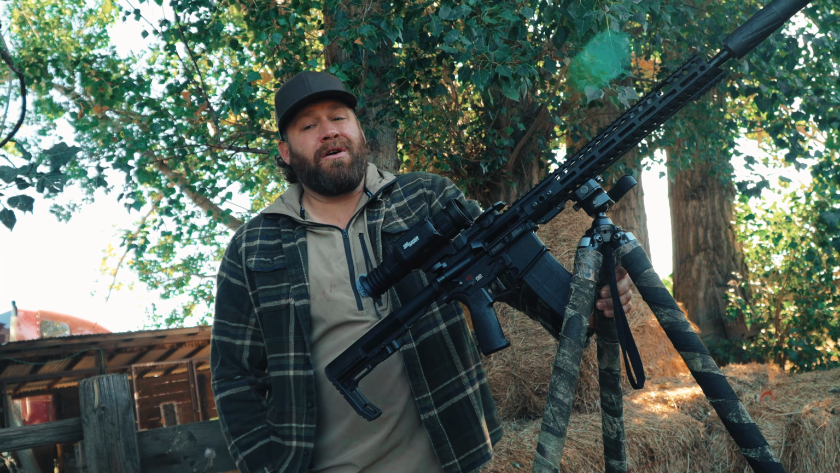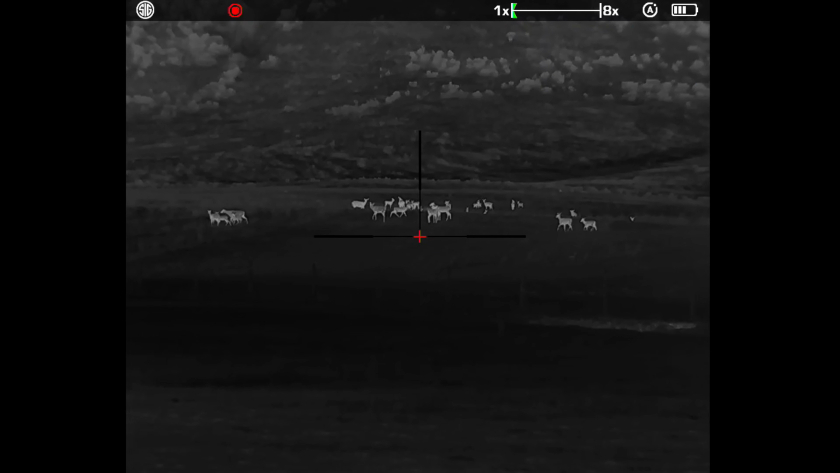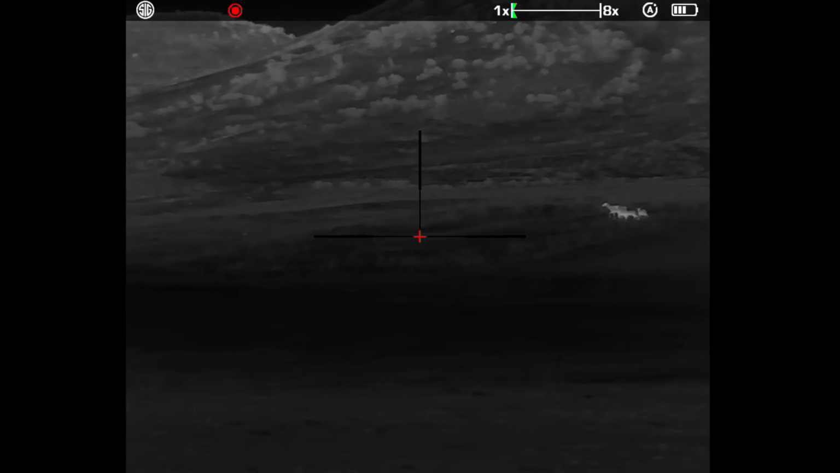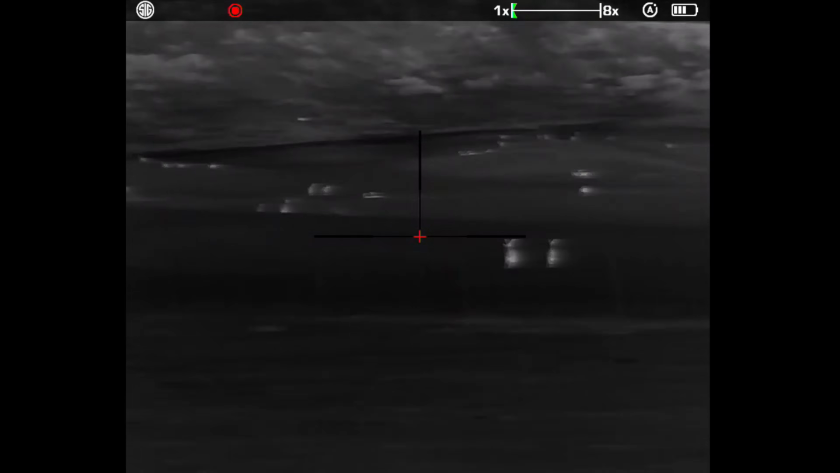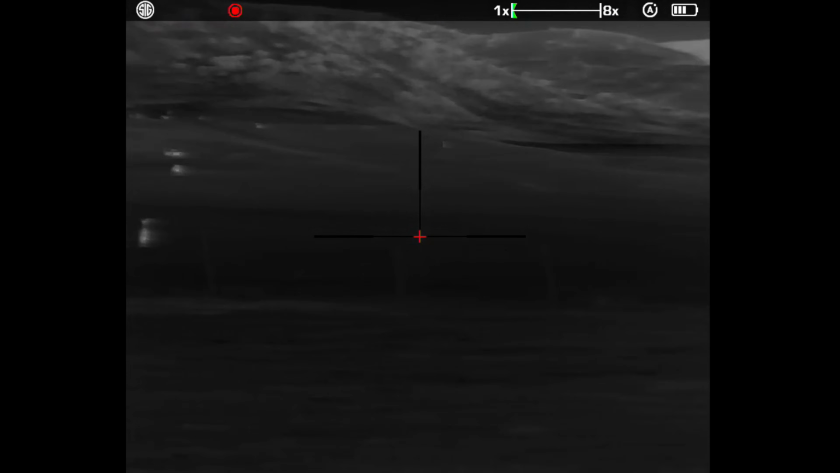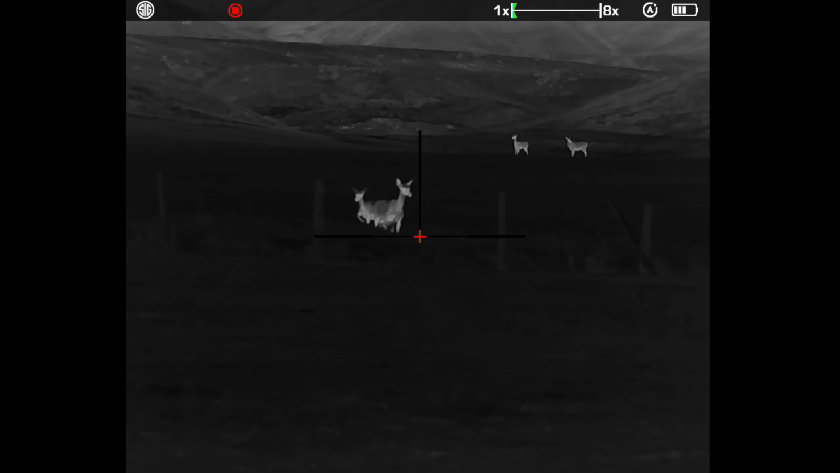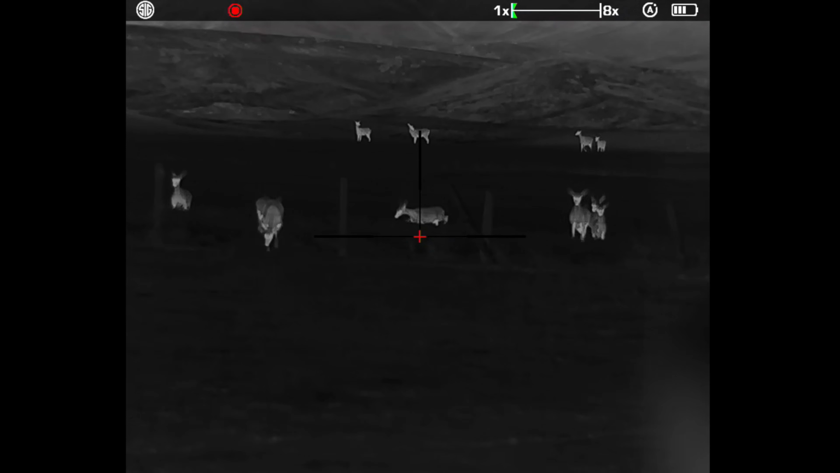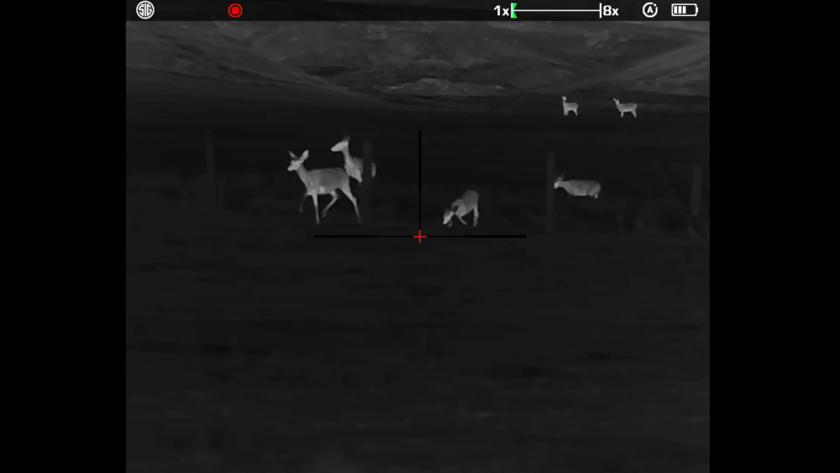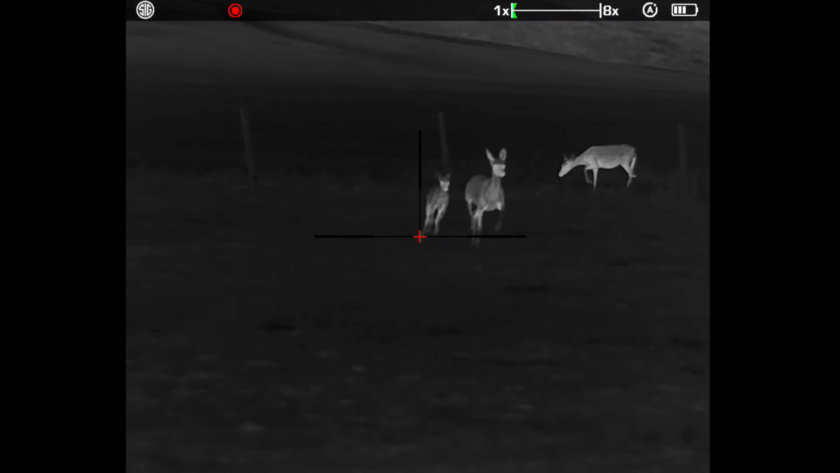Out to a couple hundred yards, I mean, you can see very distinct features. Our deer here, you can still see antlers in the dark at 200 yards, and they're not in velvet anymore. So it's pretty impressive what you can see, and I've got some pretty cool footage of mule deer, and these are wild mule deer. I actually called them in with a predator call, and they came in and stirred around a little bit, and it was pretty cool.